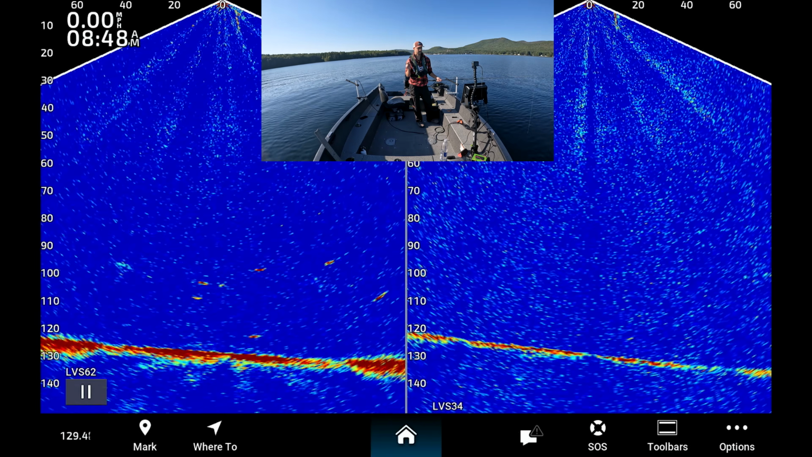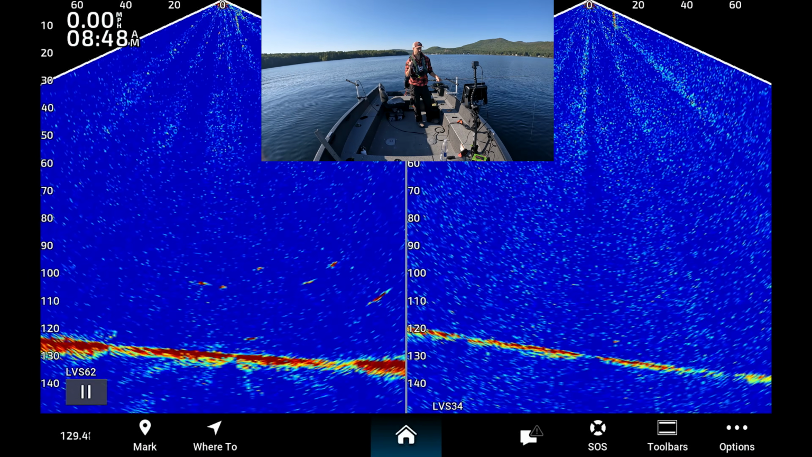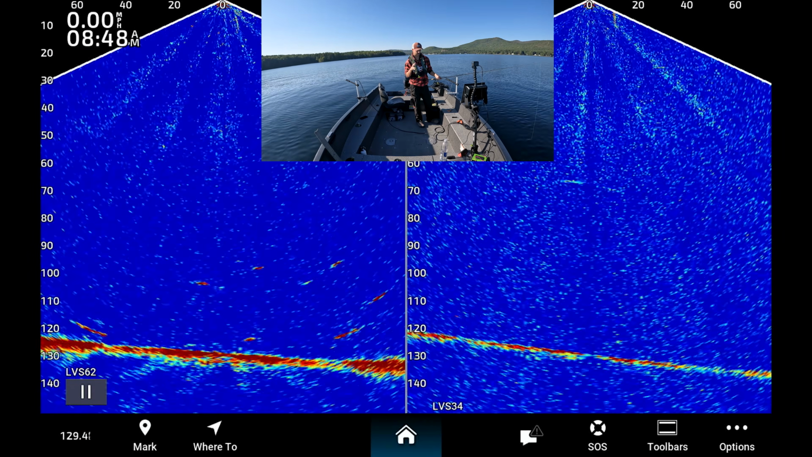And this jig is a couple inches long. I'll show it to you here in a minute, but it's glow in the dark, which is why it works so well down there at 120.